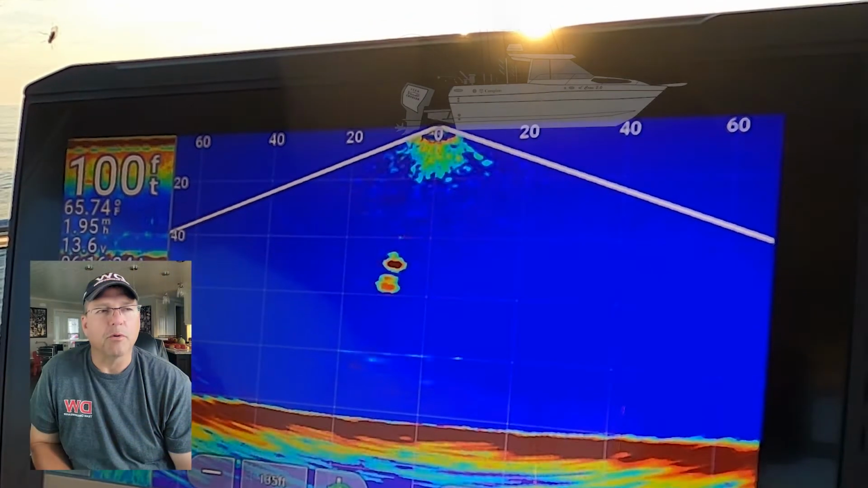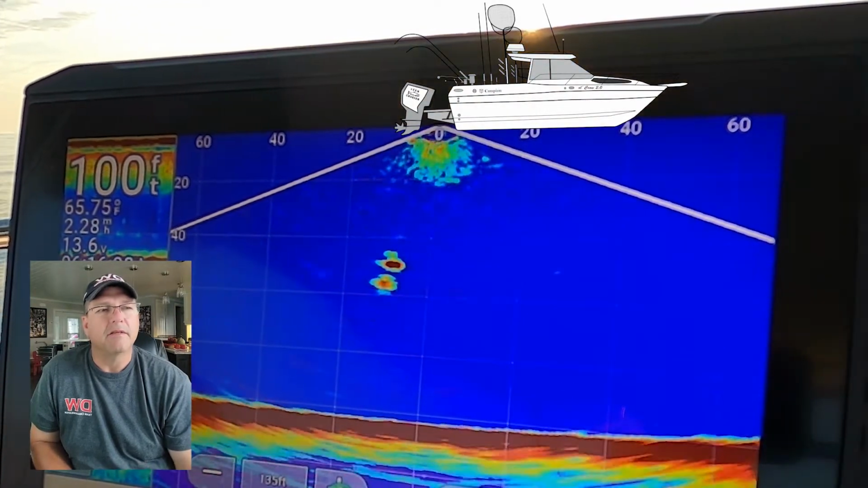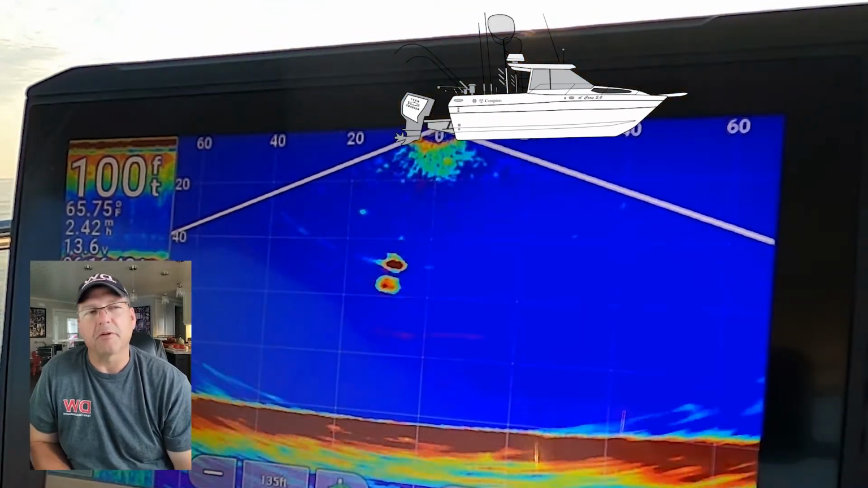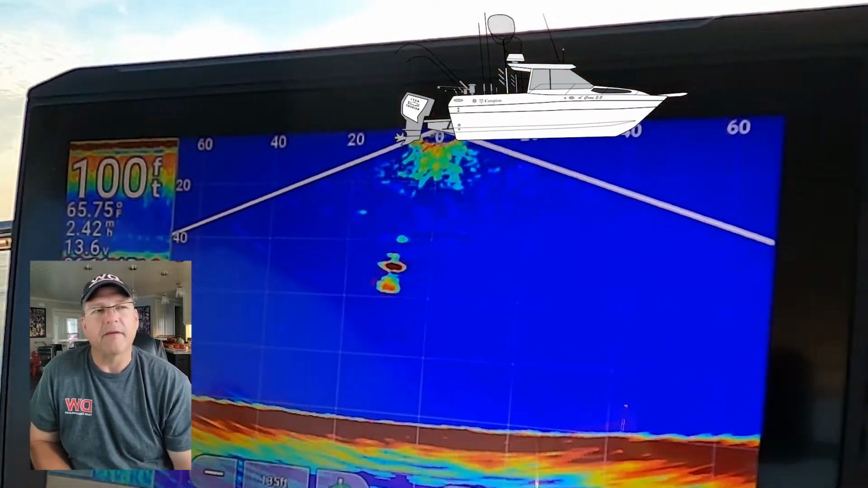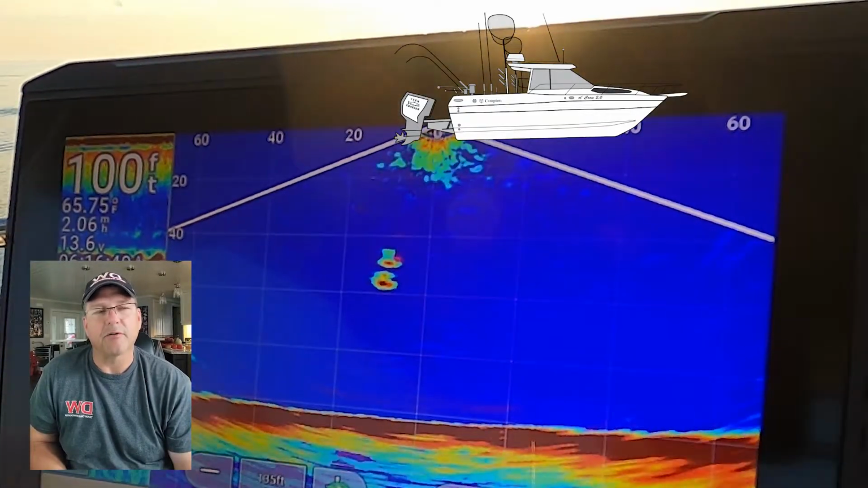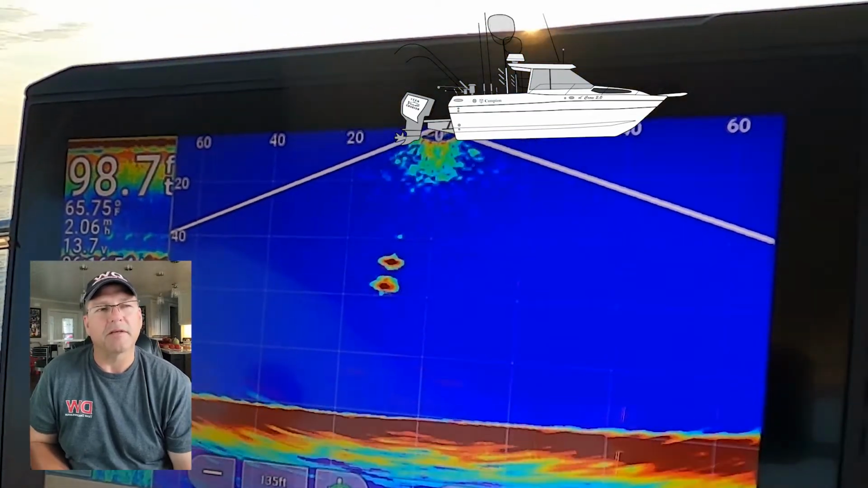Here's a picture of our boat and the PS30 beneath the deck. So I can see fish coming from the front end, and I can see them going out the back end, from right to left. What I can't see is if fish are coming from the port side or starboard side. But I think I like this orientation. It works best for us.